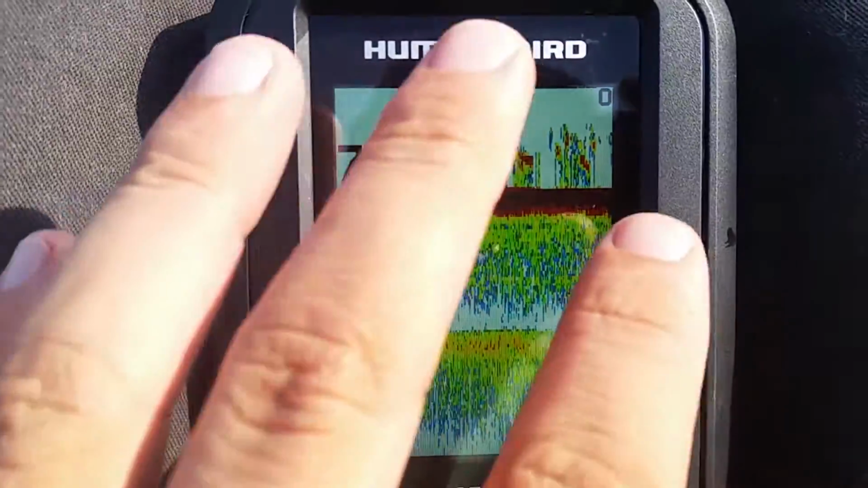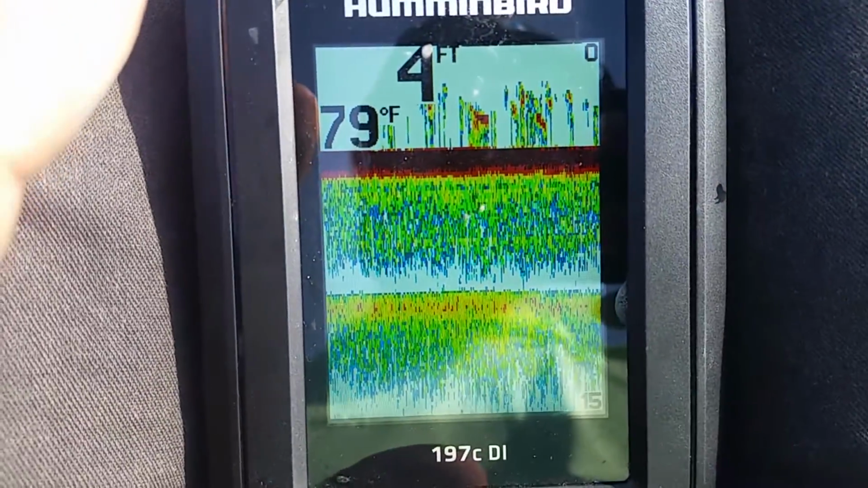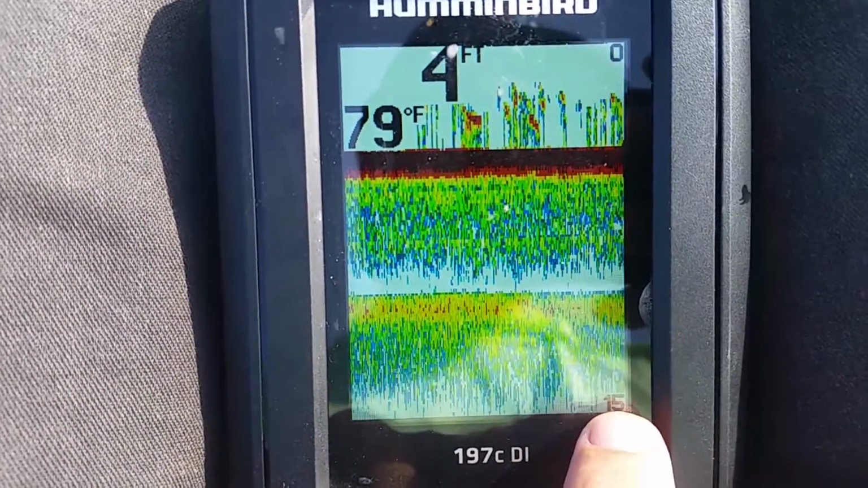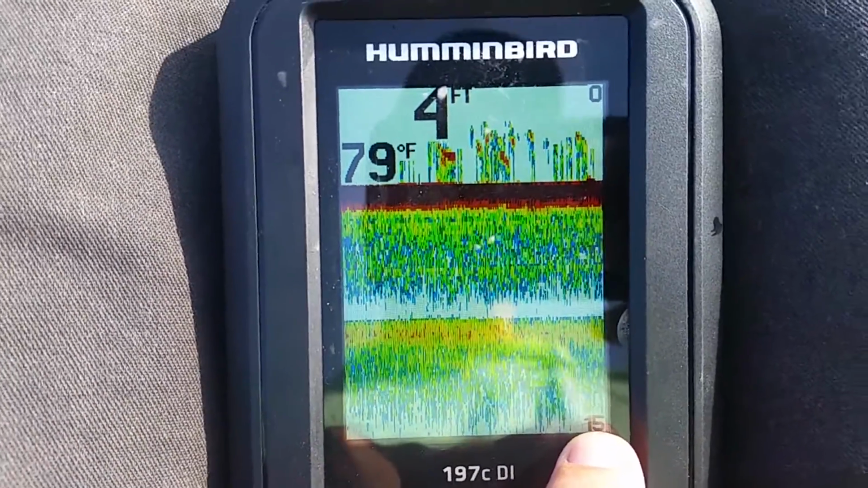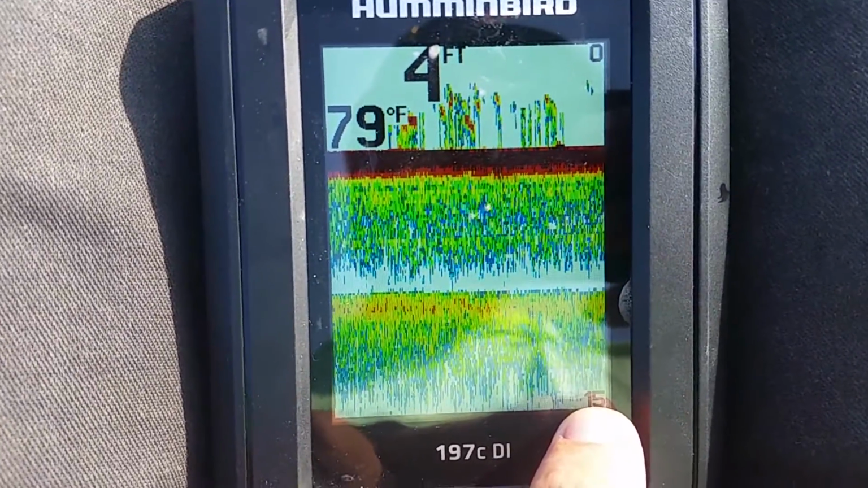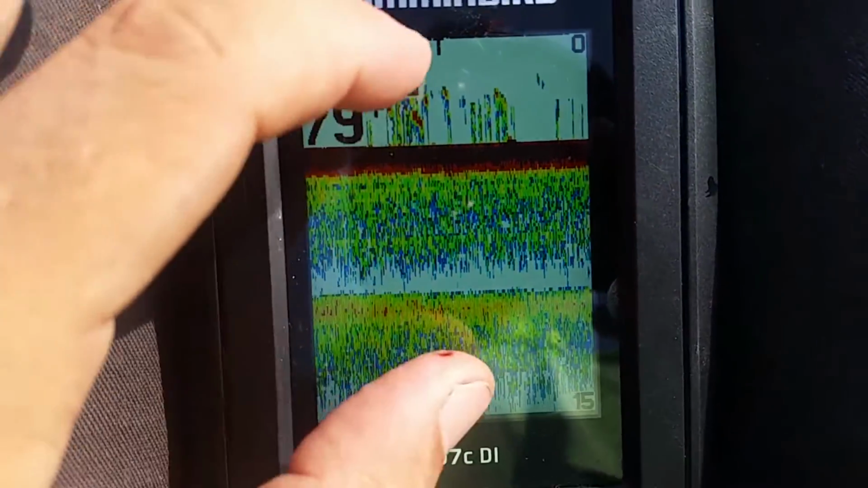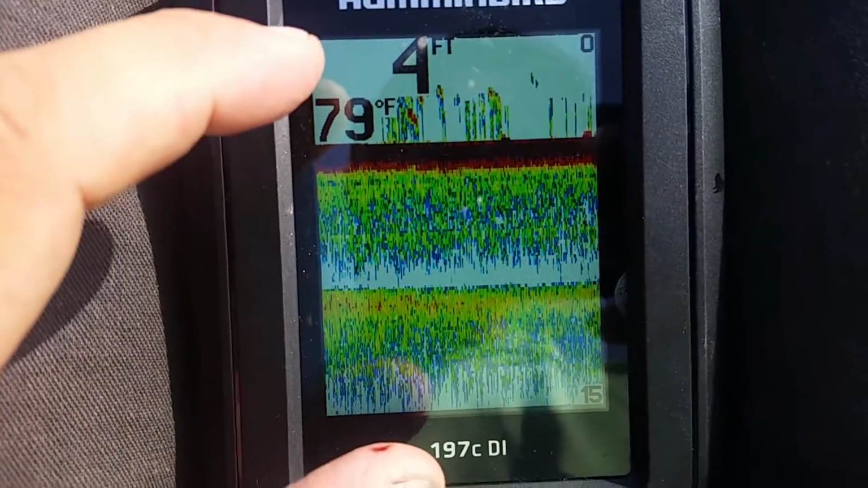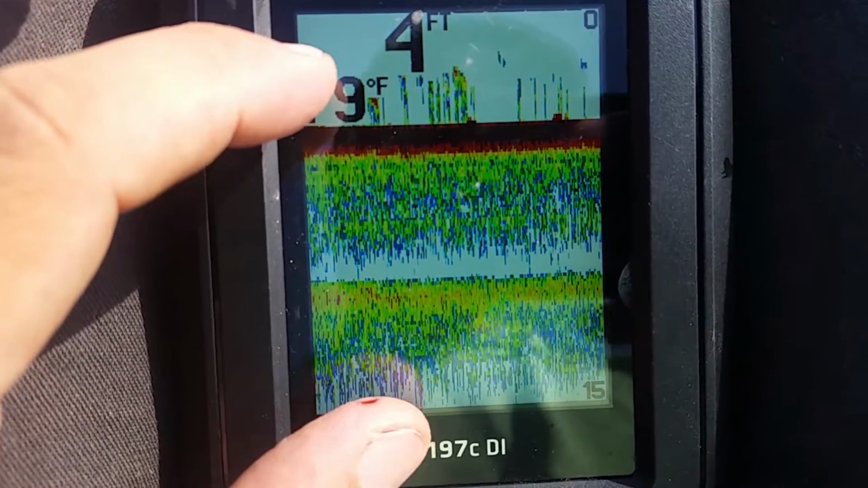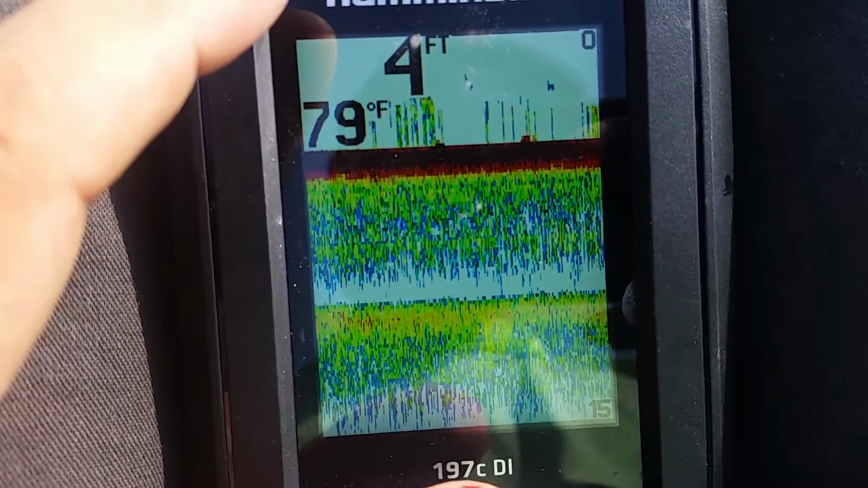This is on auto depth scaling, but this particular model allows you to change the depth scaling. So if I wanted to, I could change to 30, up to like 360 feet or maybe meters, and it would scale this image out or down based on that setting. So if I'm fishing real deep and don't want to see the full depth spectrum of what I've got there, I can just set it for the top bit, or I can go the full depth.